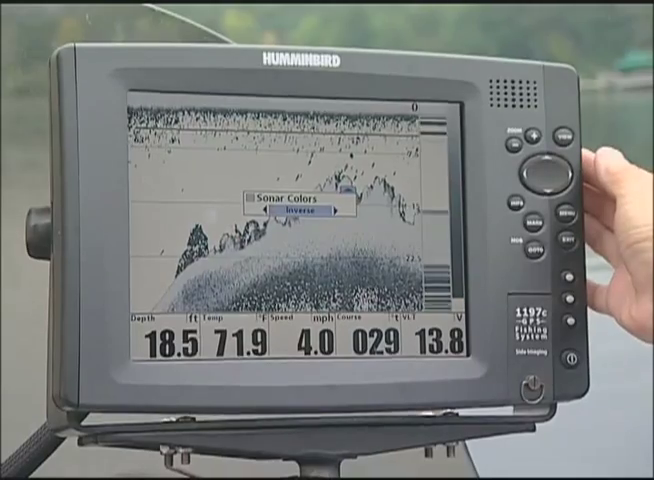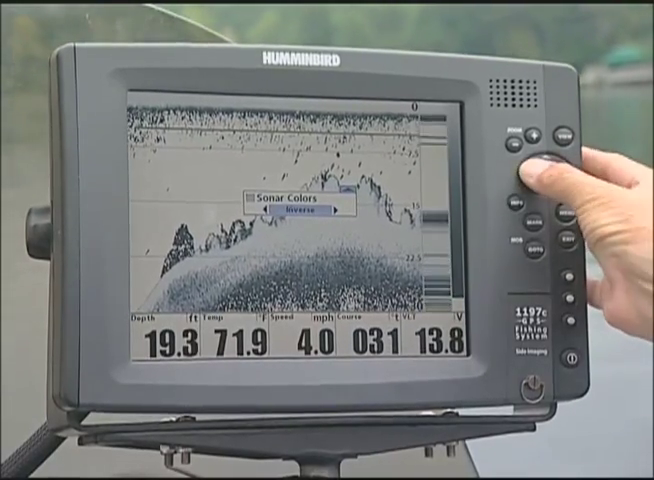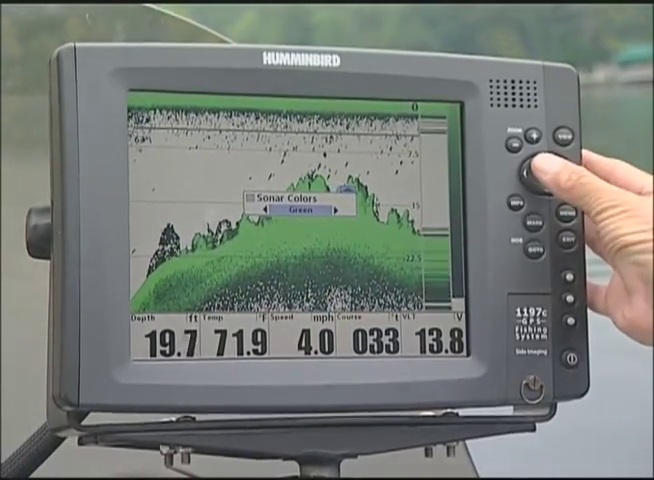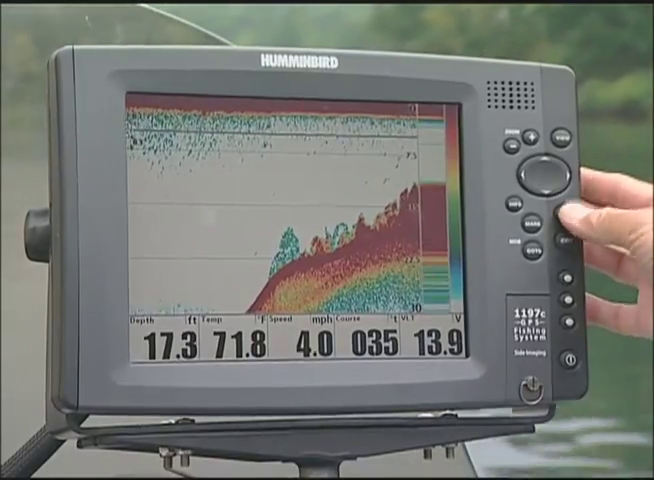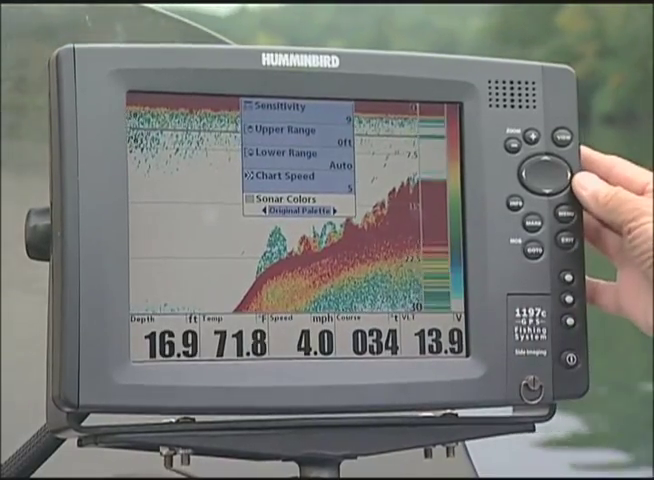This year, Humminbird added a number of new color palettes. And for different situations, whether you're night fishing, out on an overcast day, or it's real sunny, you might find a particular palette that works best for you. Check Humminbird's new color palettes out. This is the original.